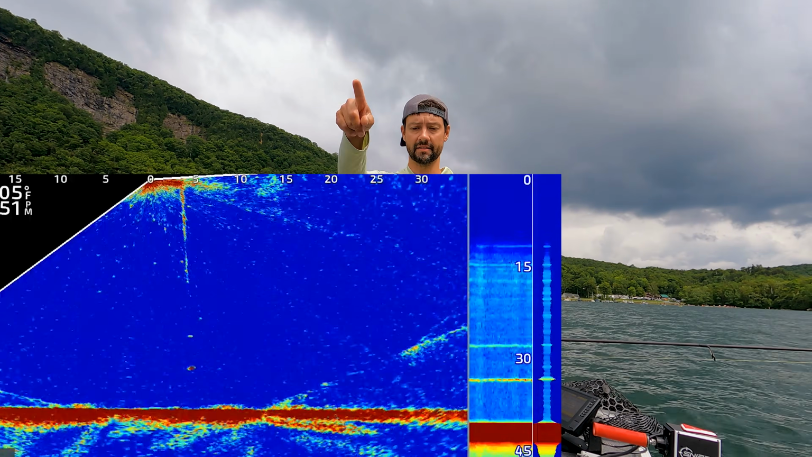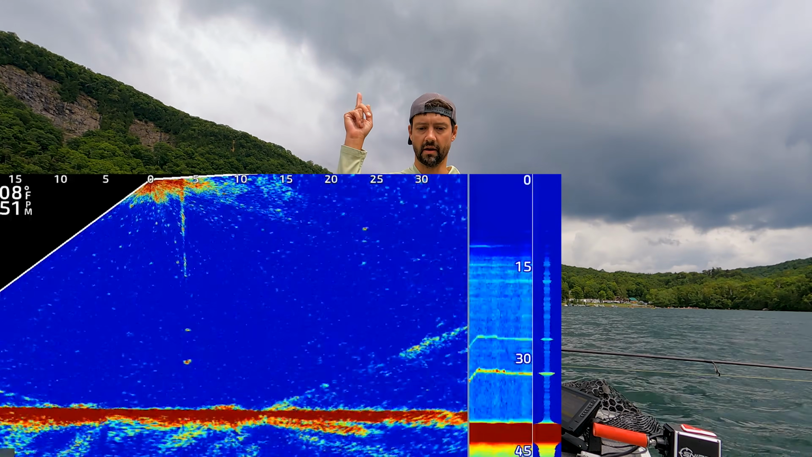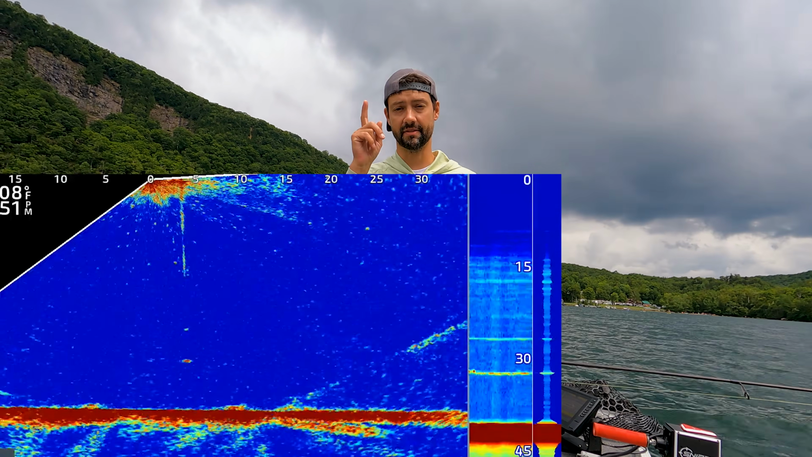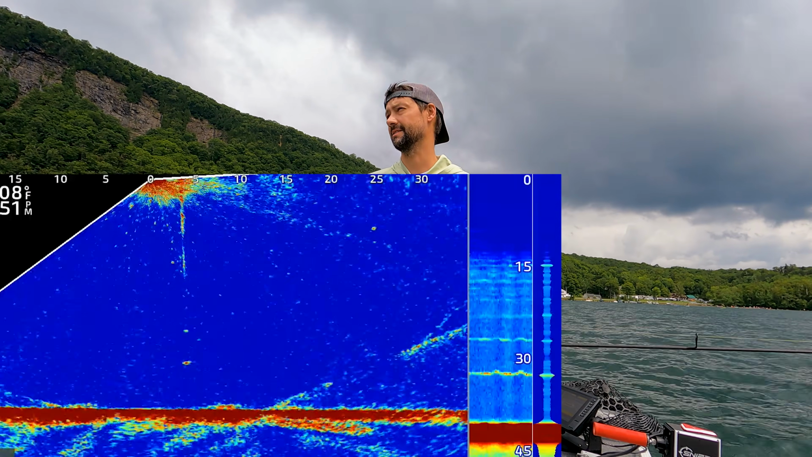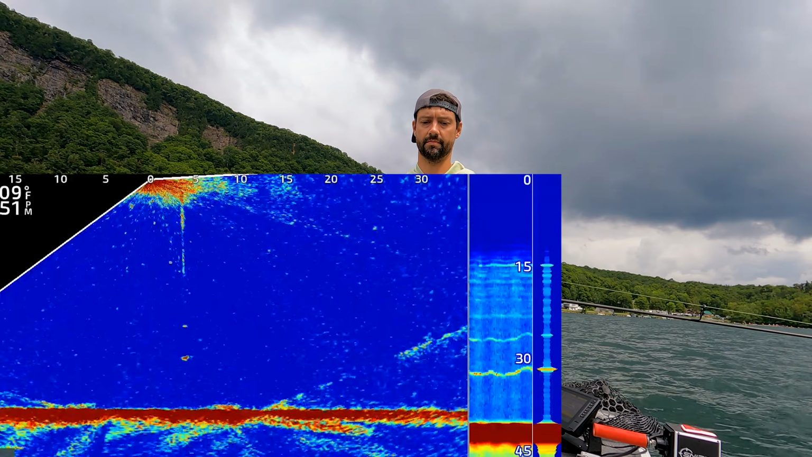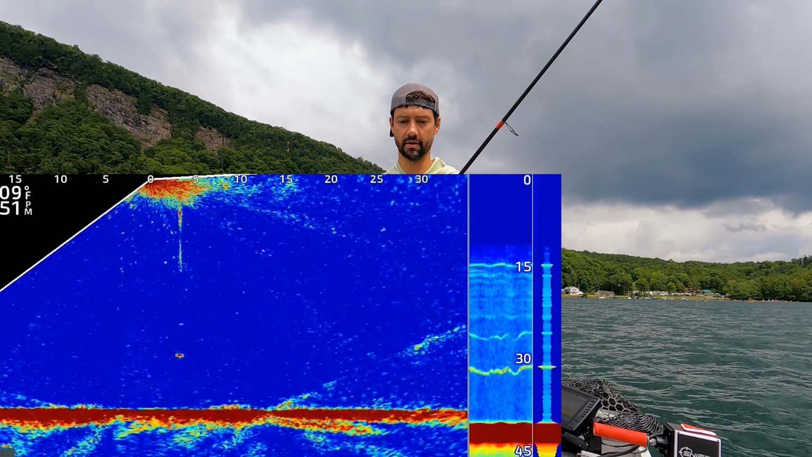A lot of people ask, when's the best time to go Laker fishing? I like when it's overcast. That being said, I've caught a lot of lake trout when it's been bluebird skies. Really depends on the lake, depends on the barometric pressure. Are you coming up to me or no? No?